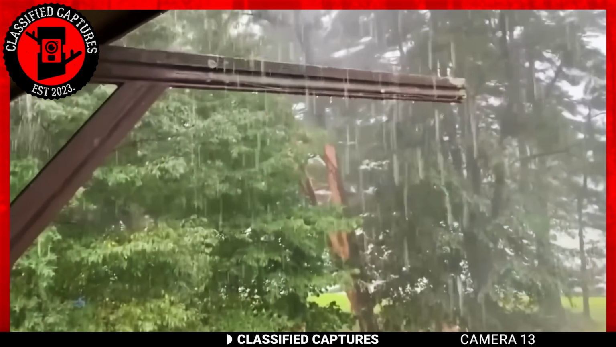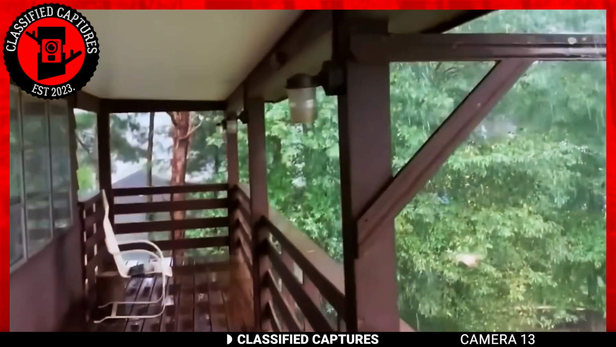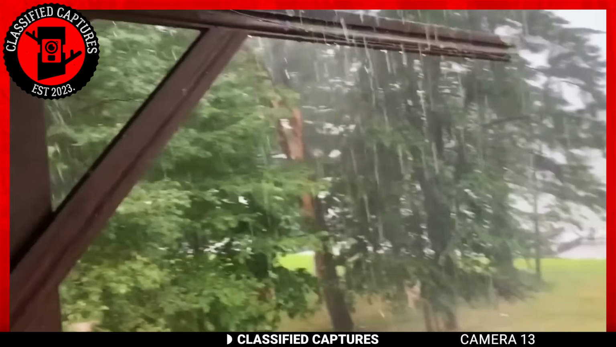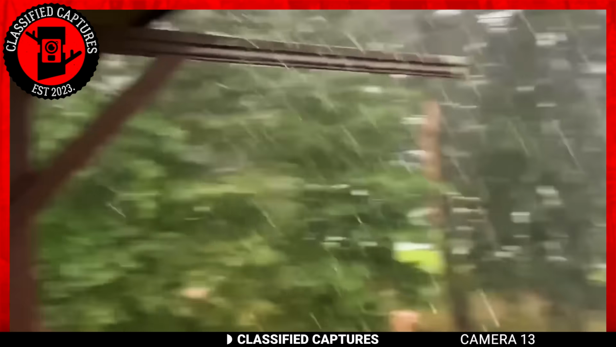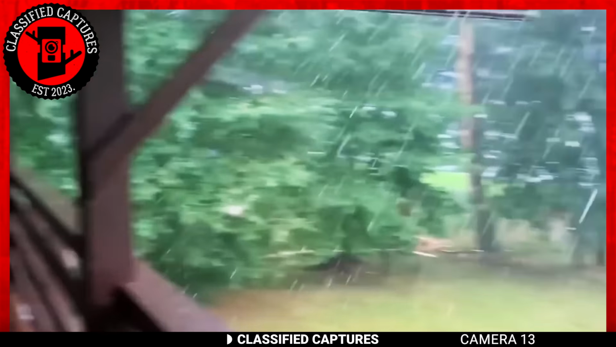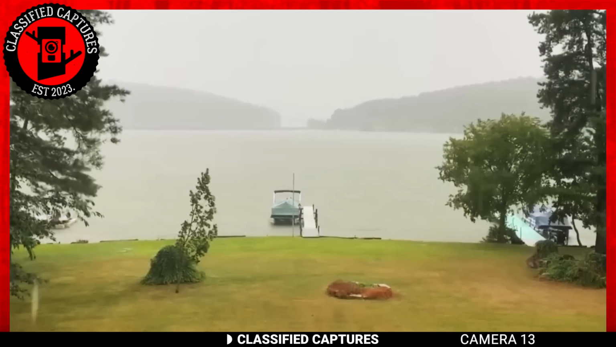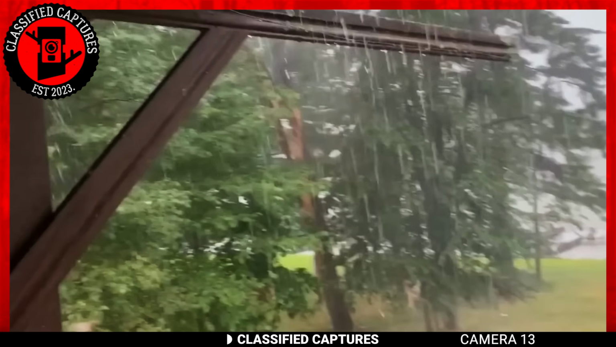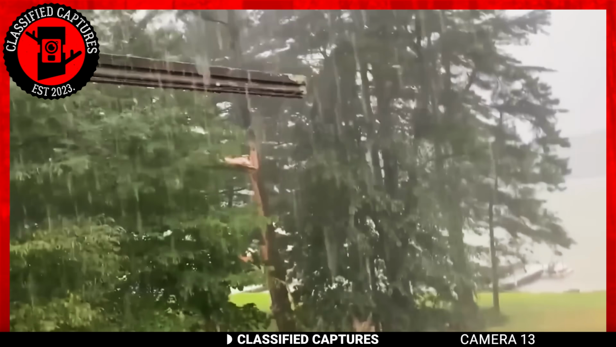This fortunate homeowner managed to grab their camera just in time to witness a truly awe-inspiring, albeit frightening, display of nature's power. It all started with a heavy storm brewing on the horizon. Dark clouds gathered ominously, and rain began to pour like a torrent. Then, in an instant, a blinding bolt of lightning cracked the sky. The target of this electrifying spectacle, a massive tree.